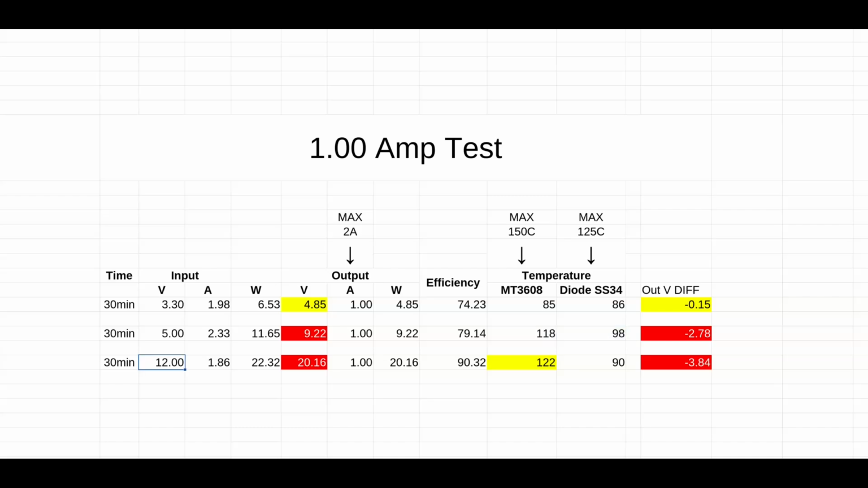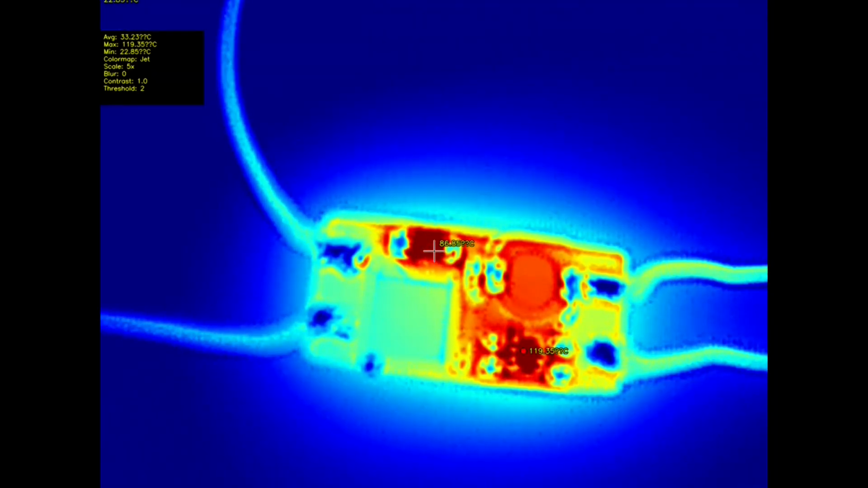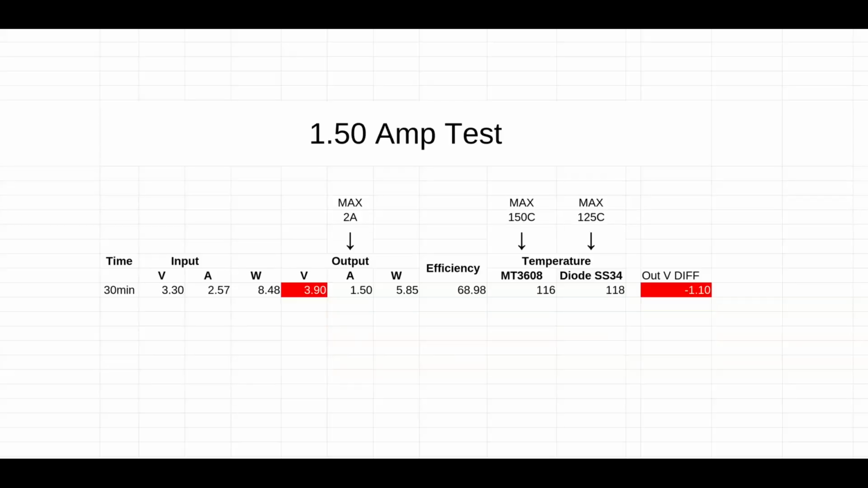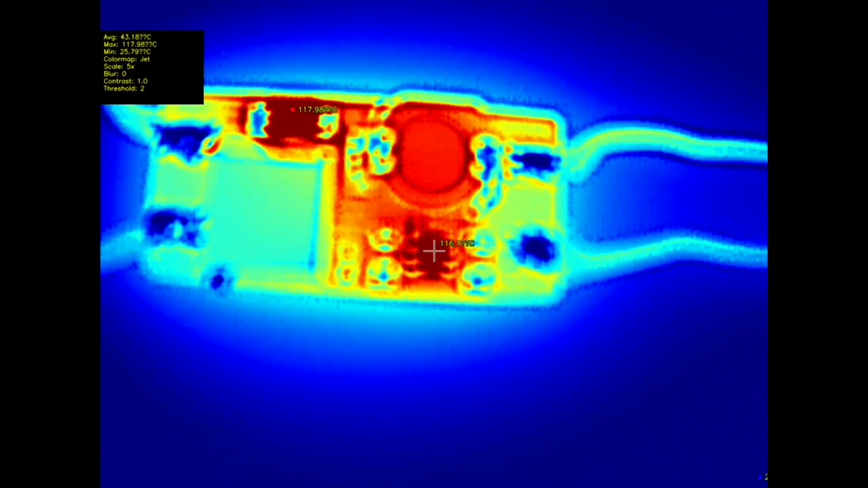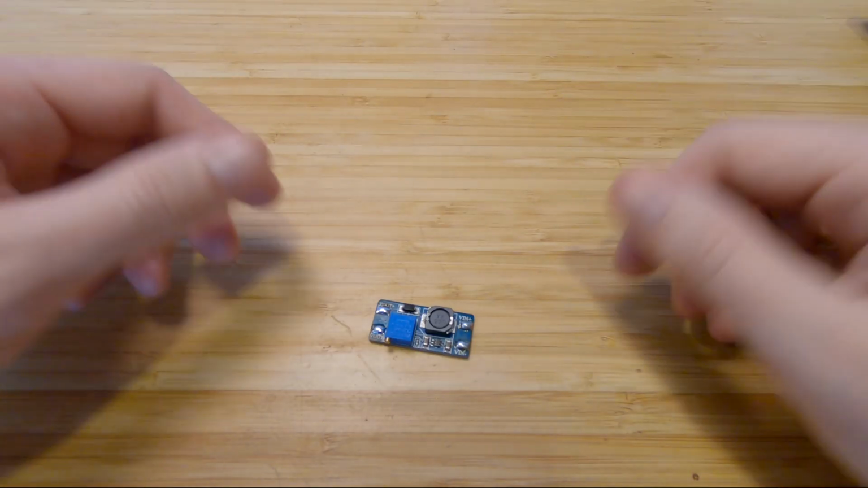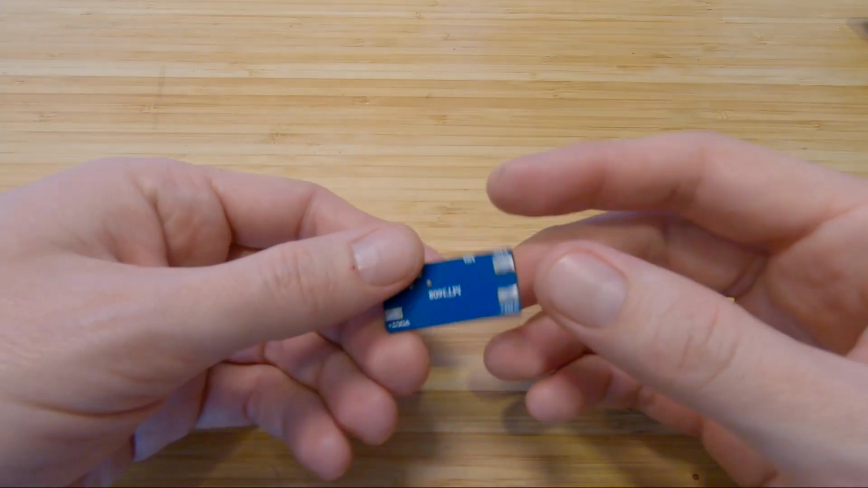From 12 volt to 24 volt, again, it didn't happen. Almost a 4 volt drop, and the temperatures rose a lot. So this is a no-go. For the 1.5 amp test from 3.3 volts to 5 volt, well, not going to happen. More than a 1 volt drop, and the temperatures weren't great. So in the end, it can't output 2 amps.